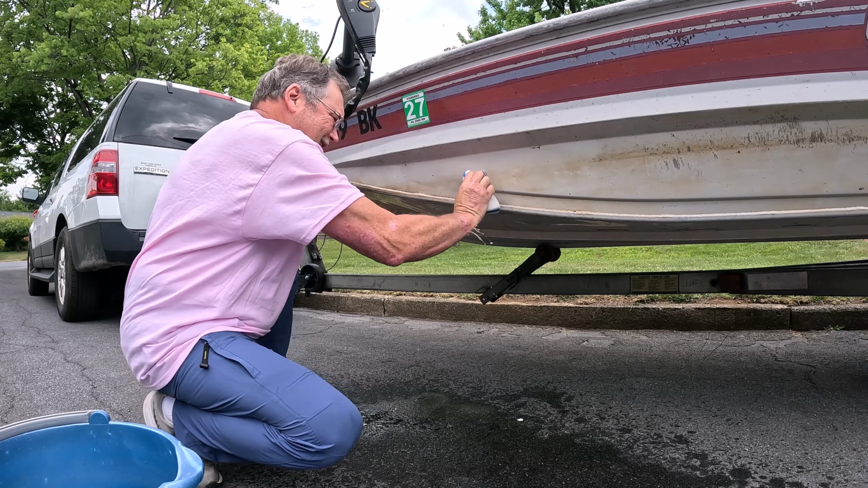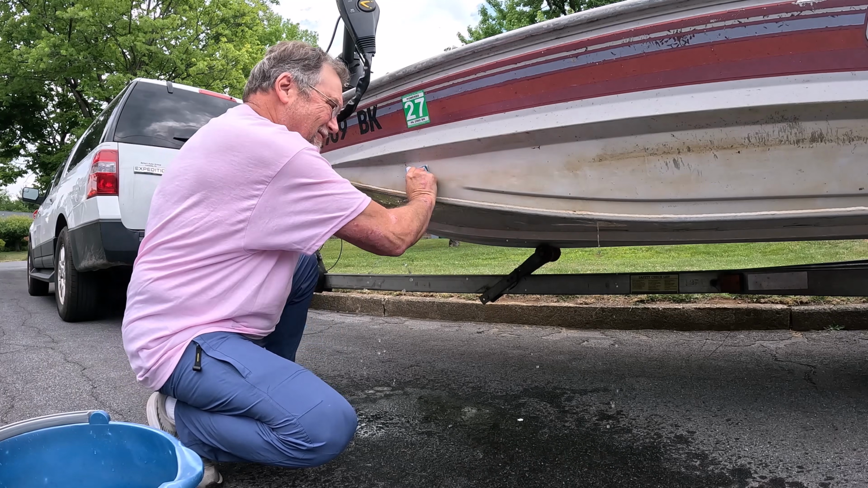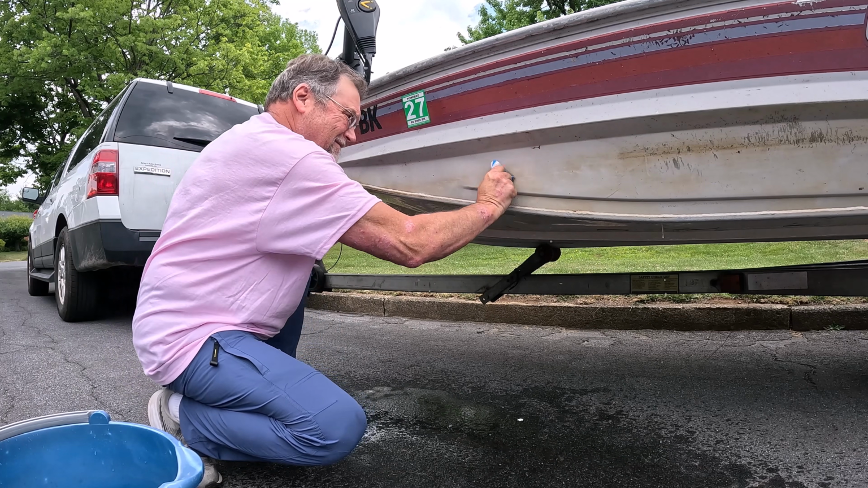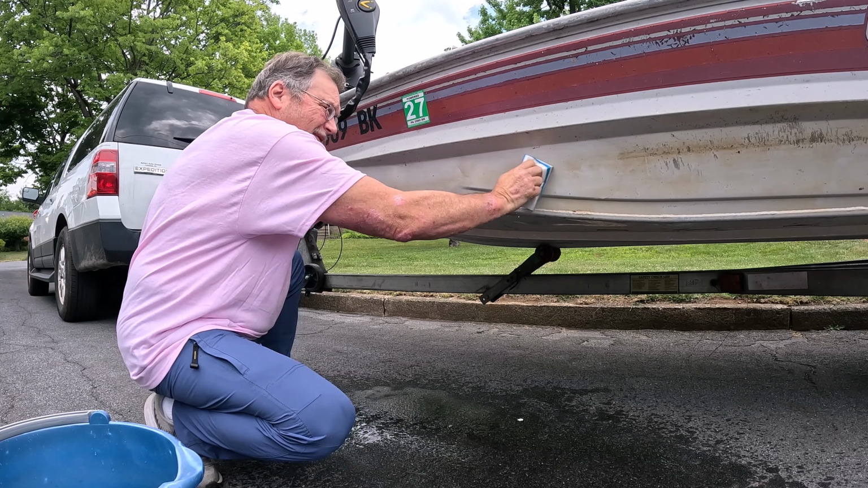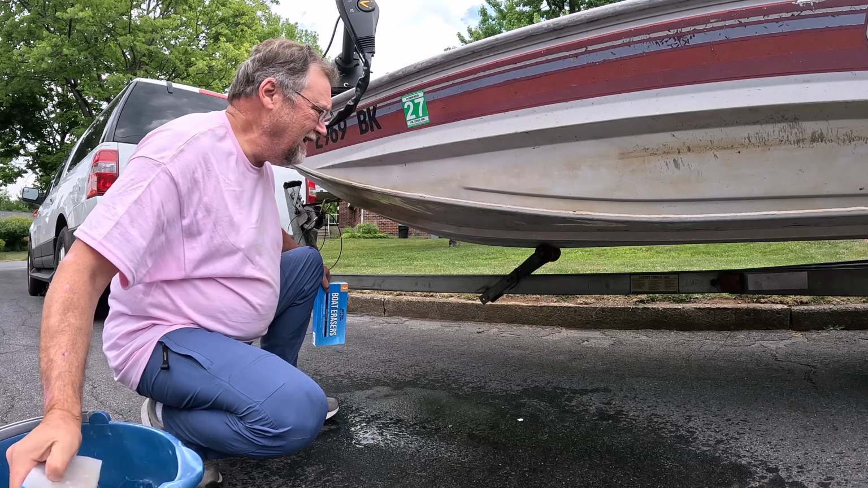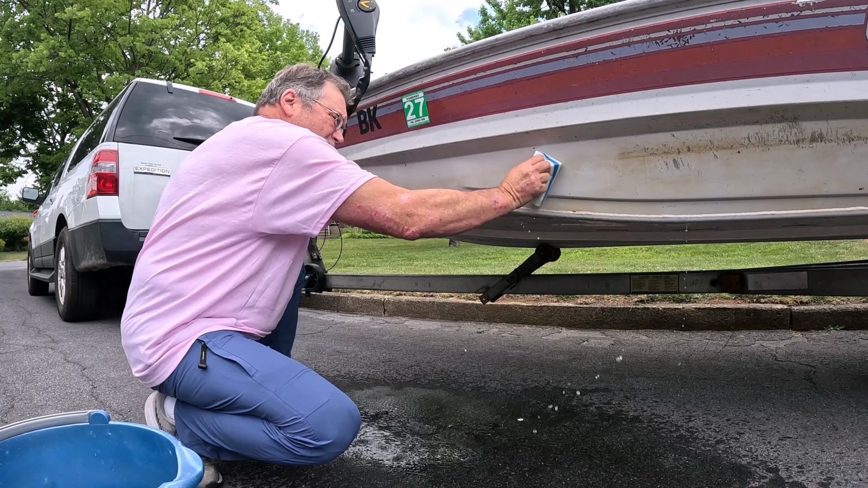Like the name implies, it's a boat eraser. Just erases the scum right off of here. I would imagine it would do a lot better if it had some detergent in there too, but this is just a plain bucket of water. You can see it gets that off pretty nicely.